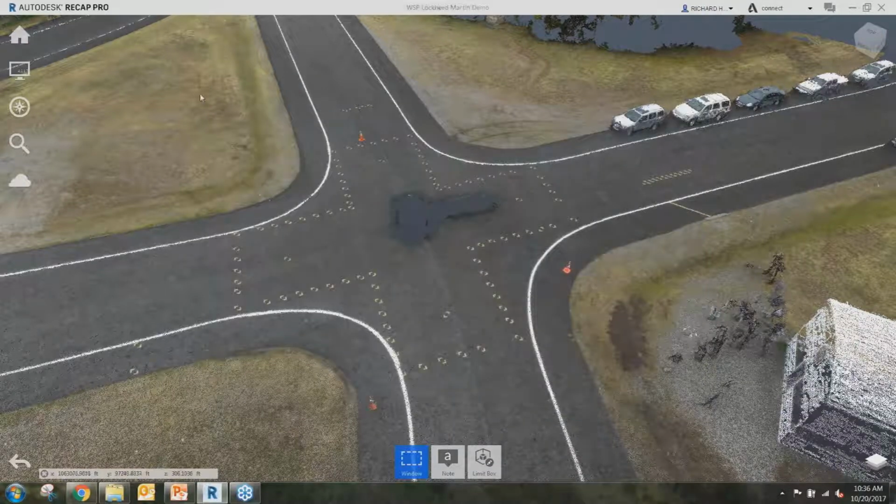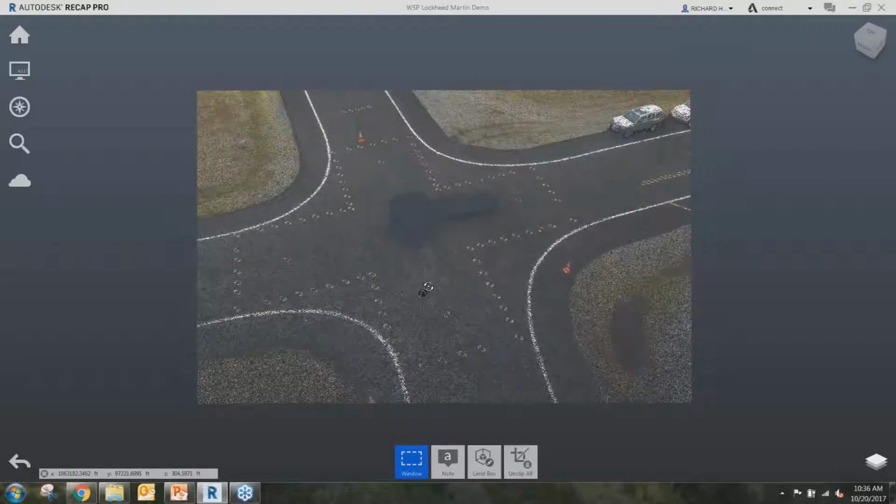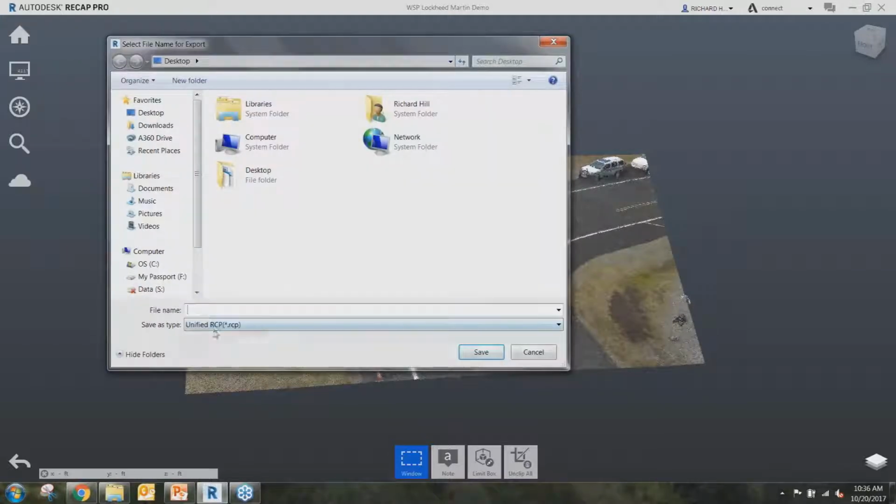Make sure you pick the right one, not clip inside or outside. So you say clip everything outside of my selection, because you want just this. Then you can go up here, go to export, and export this as an RCS, a Recap scan file. I'll save it to my desktop here and we'll just call it intersection and hit save.